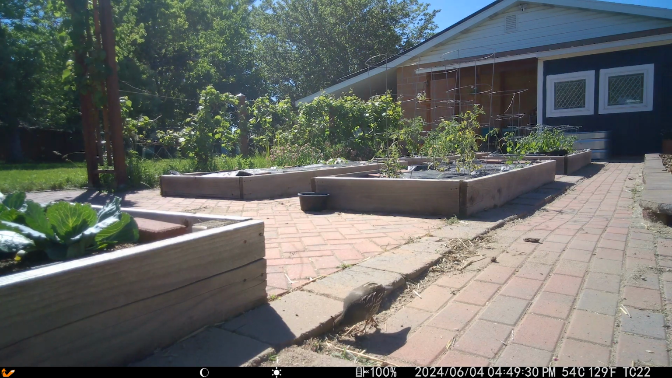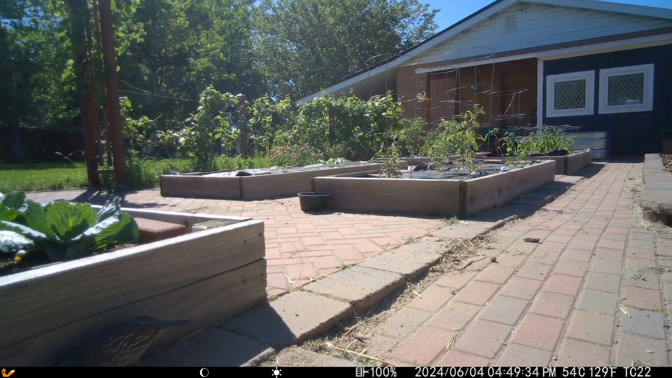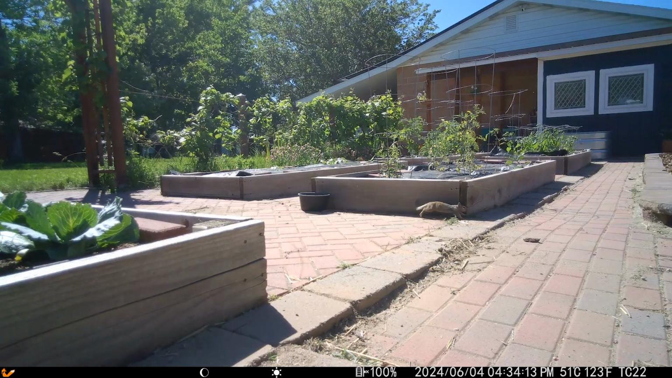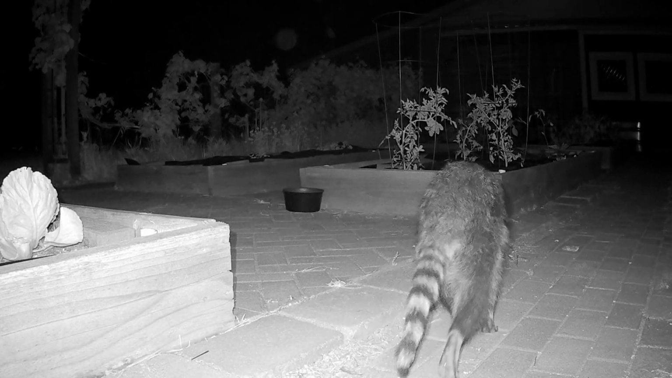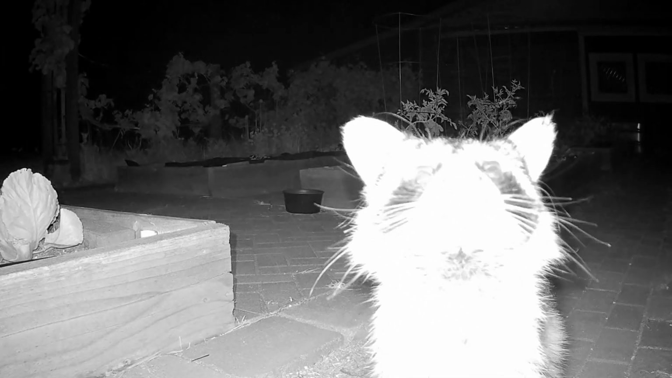Quail, the best. They come in our yard every evening. Zoom, zoom, zoom. So I'm not sure why I don't have more footage of quail, because they kind of regularly pass through our yard in the evening. Hello.